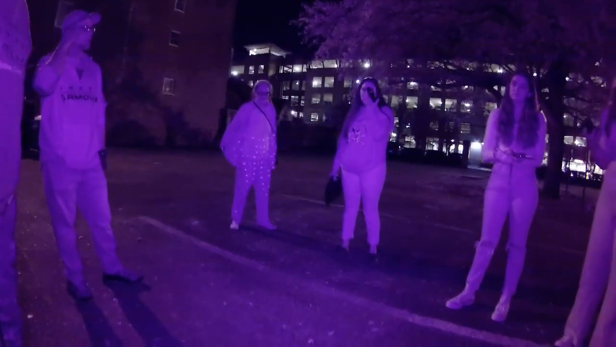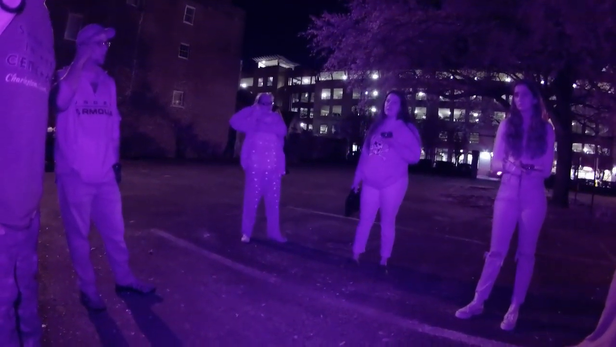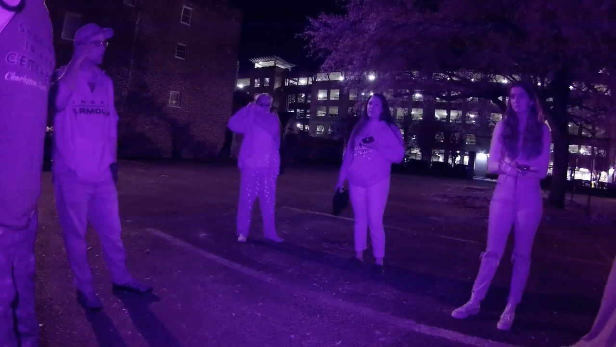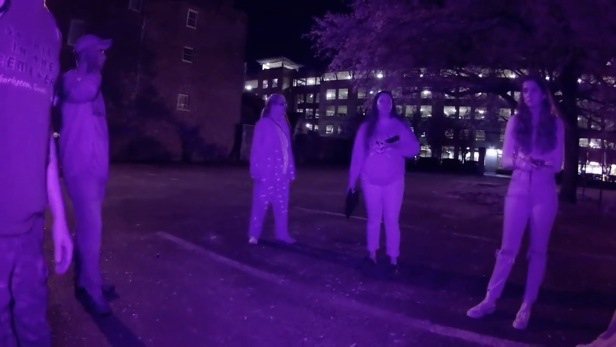So with your camera, this is the location where I caught the biggest orb I've ever seen. It was bigger than my head and was an intelligent orb. So again, giant. Still haven't been able to debunk it with any kind of light fixtures or anything like that, like craziness.